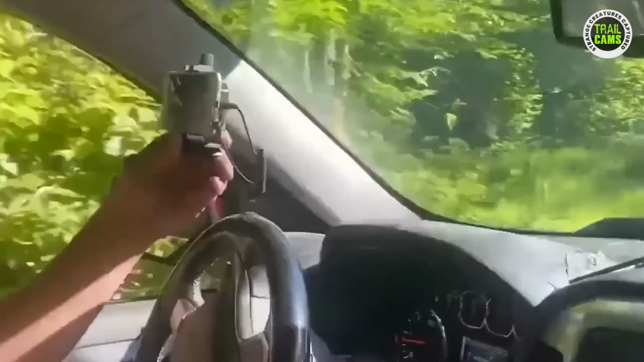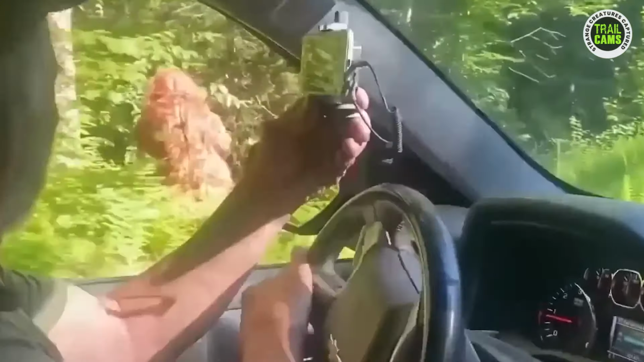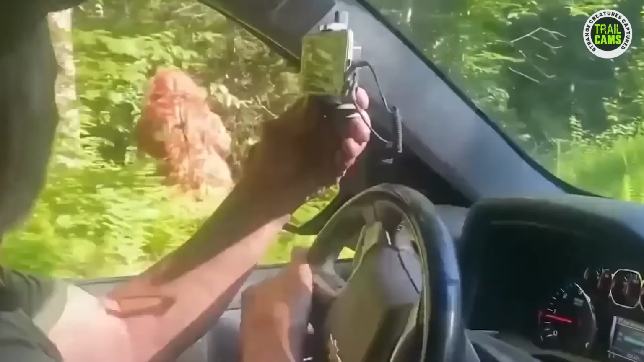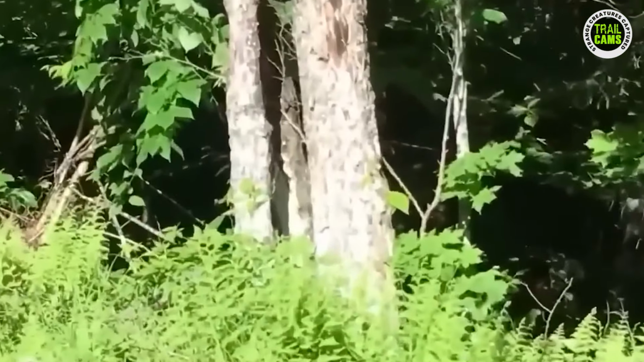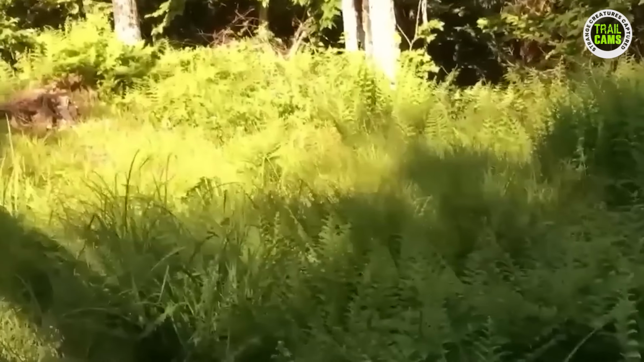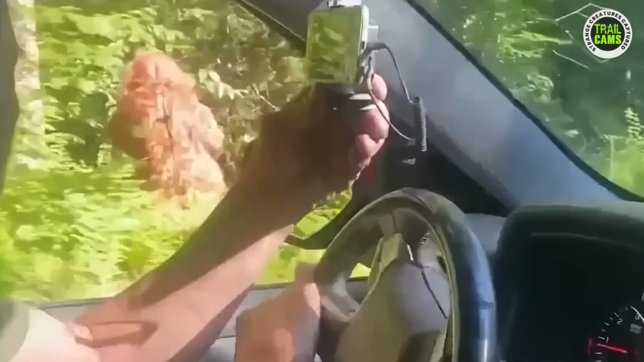As he ventures closer to the direction from which the horses came, he notices a mysterious figure in front of him. Despite the uncertainty and potential danger, he courageously presses on, inching closer to the creature. And what he discovers is nothing short of astonishing. An ape-like being that defies explanation. But the most incredible part is that this creature, despite its intimidating appearance, harbors no ill intent.